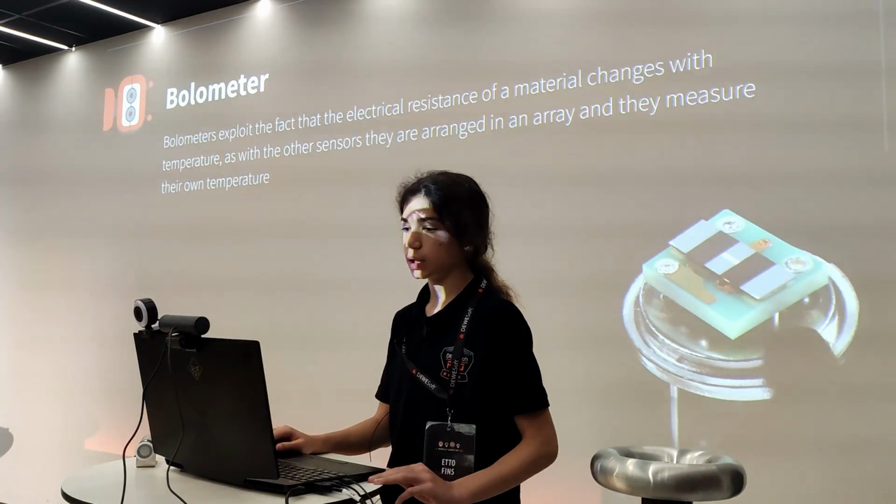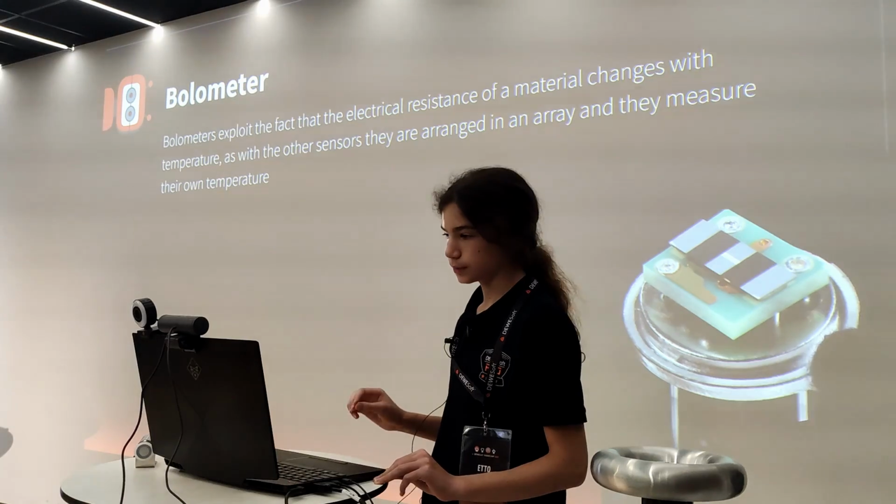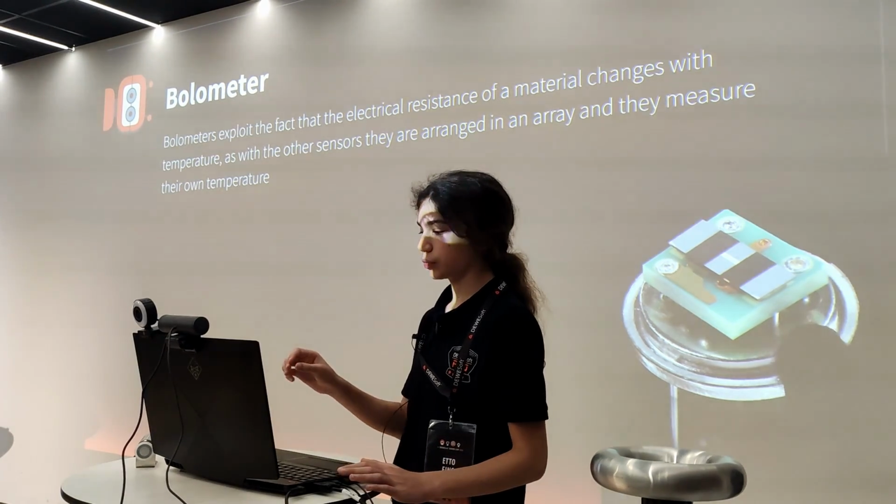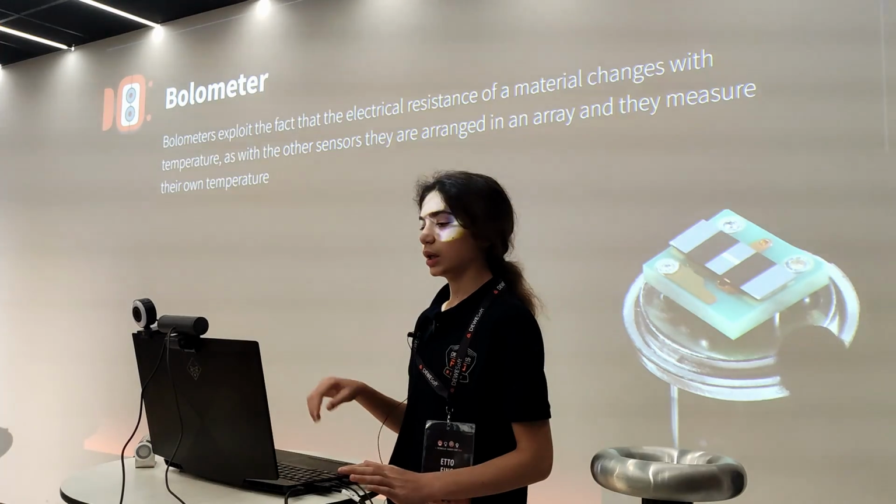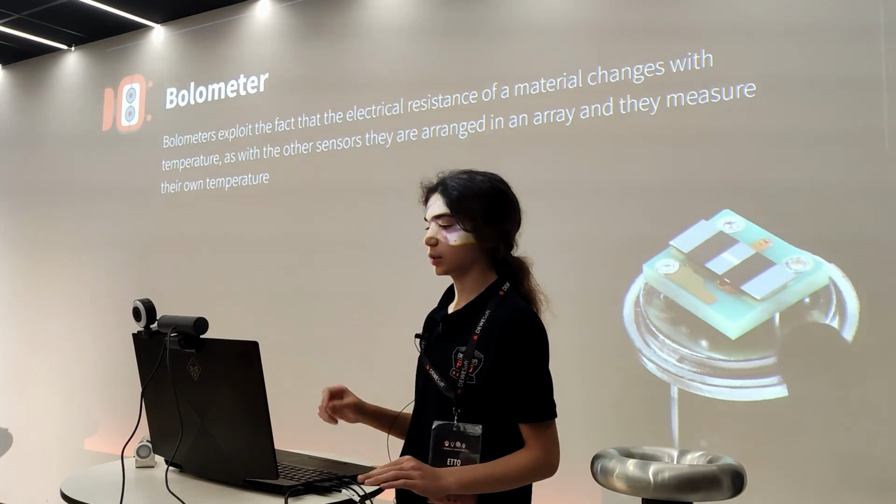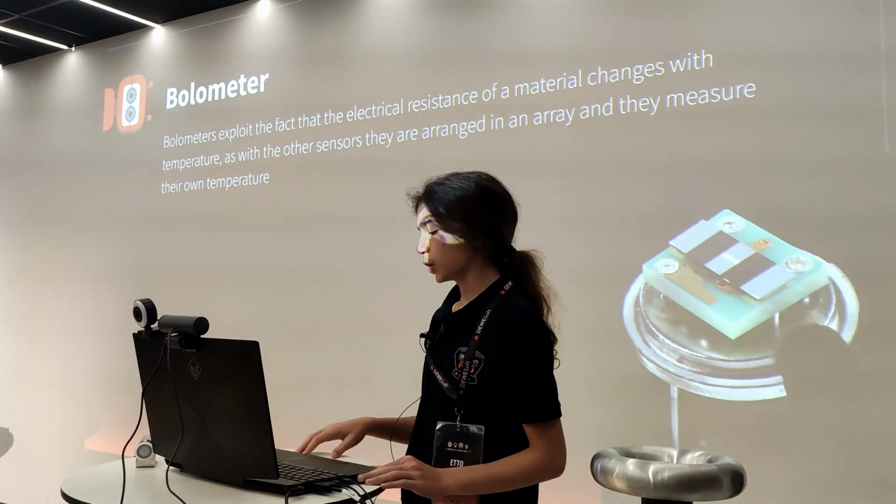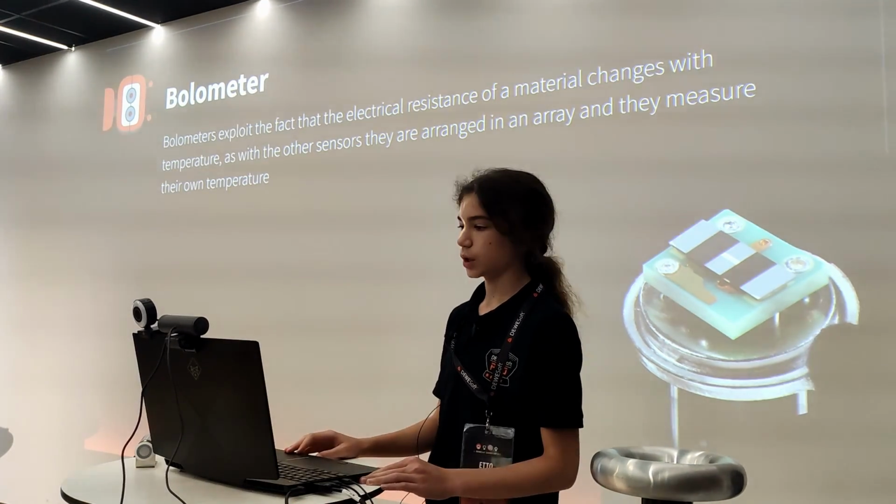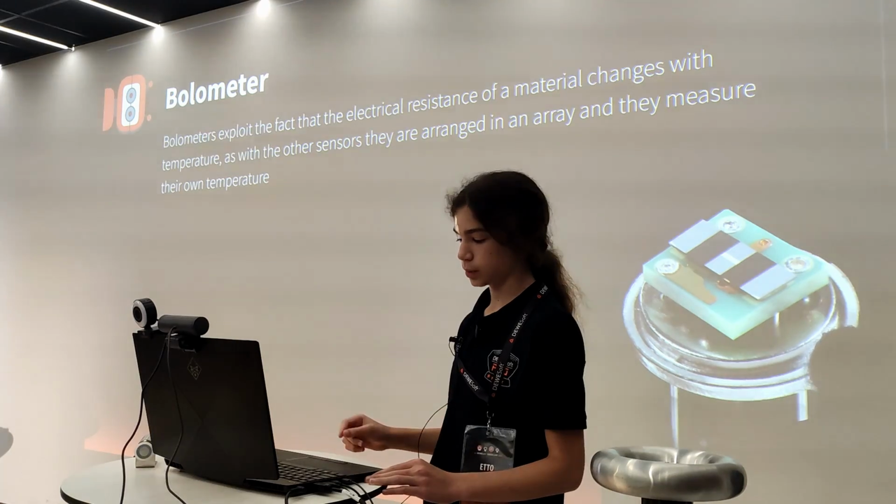The last type of thermal detector is a bolometer, and these just measure the resistance of some resistors, and based on the temperature of each pixel in the detector, the resistance changes. So really all of these thermal detectors are quite similar. They always have some way of measuring the temperature of each pixel.